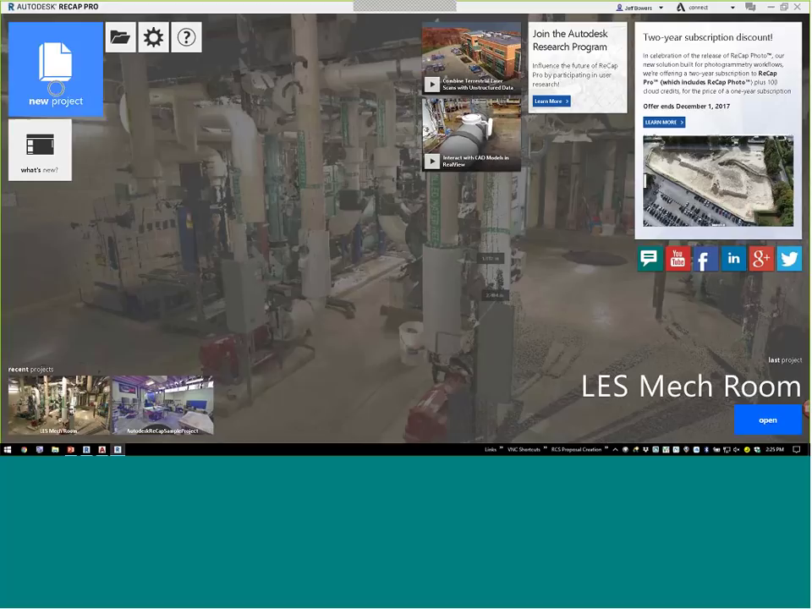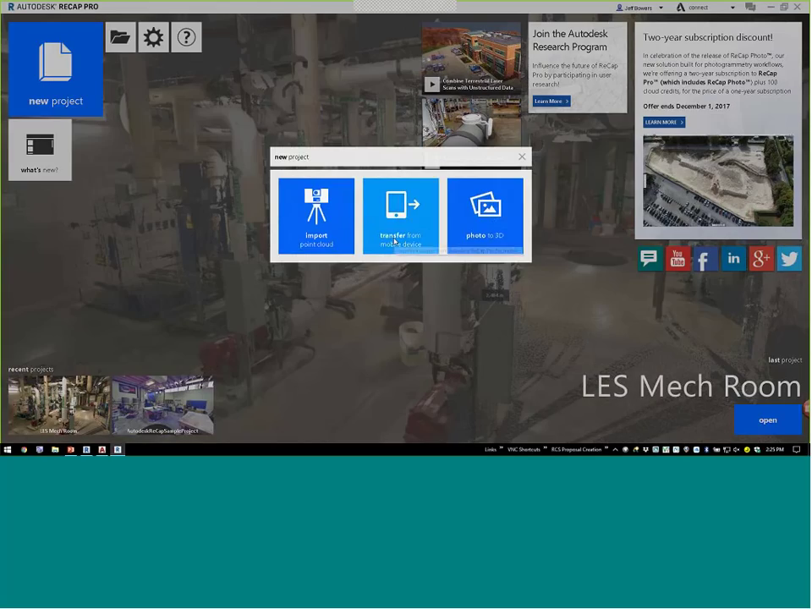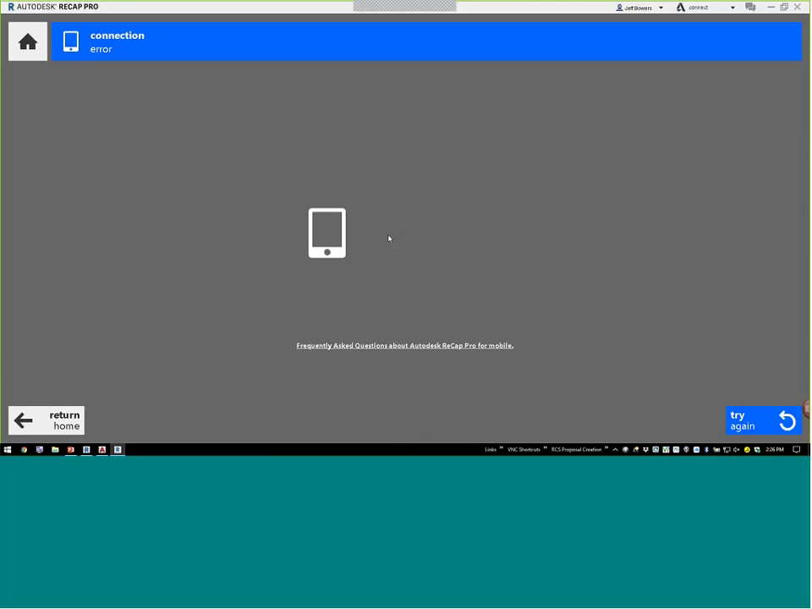First thing we would do, come in here, new project, and you're going to notice that right here I have transfer from mobile device. This is where you will have to have the iPad plugged into your laptop, and you will need to have Recap on your iPad Pro and Recap open on your desktop so that I can transfer from point A to point B. Once I click transfer, it goes through that process.